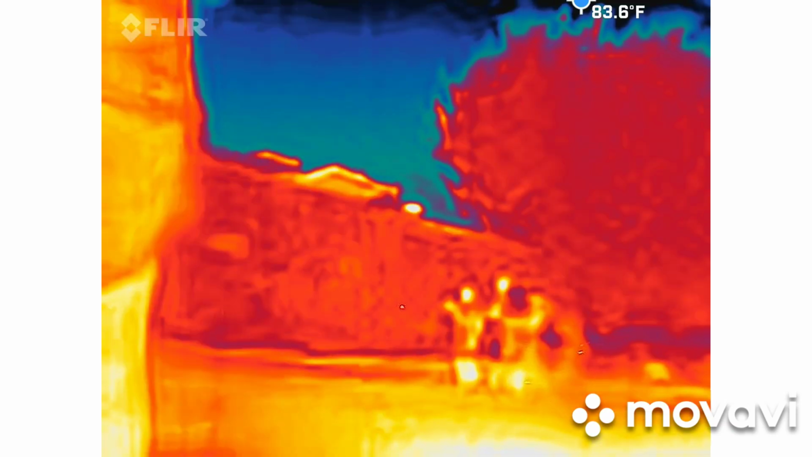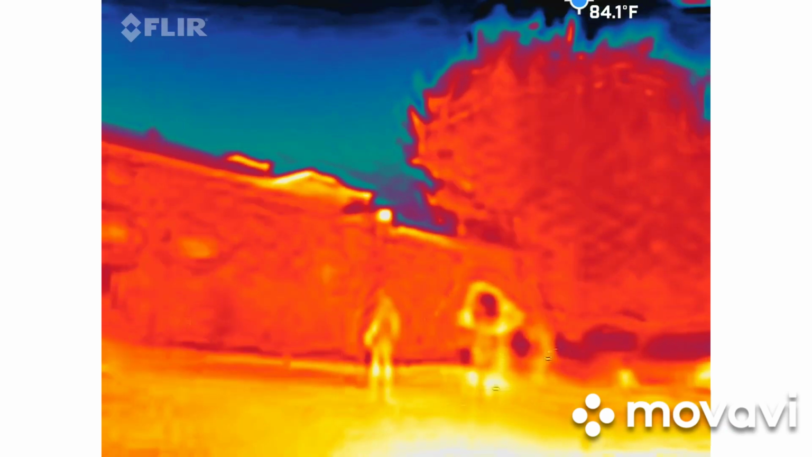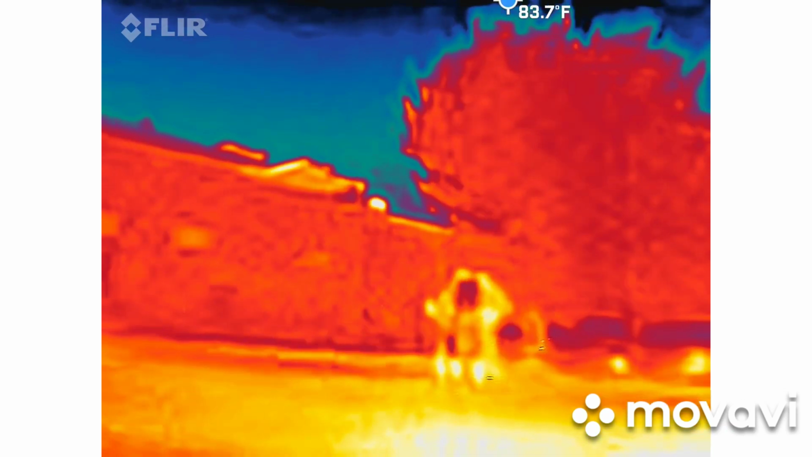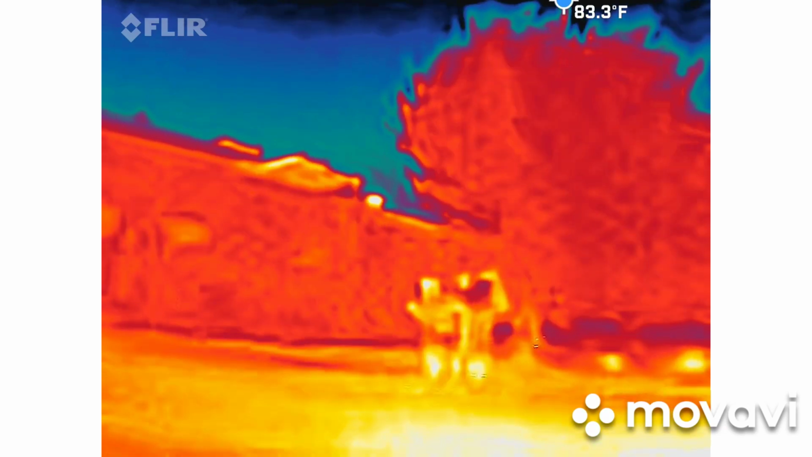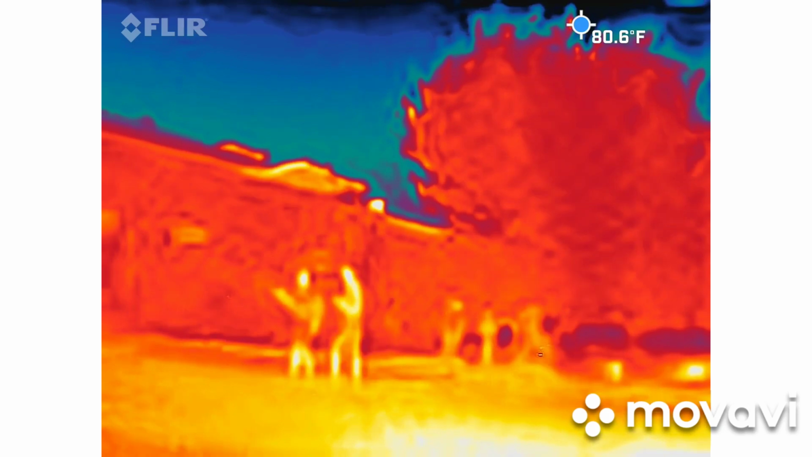You're creepy in the corner. Walla walla. I think that's a reach area. I'm not sure I fully understand what's happening here, but I'm excited about it.